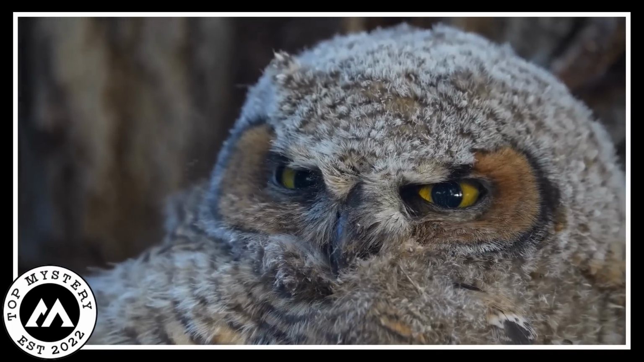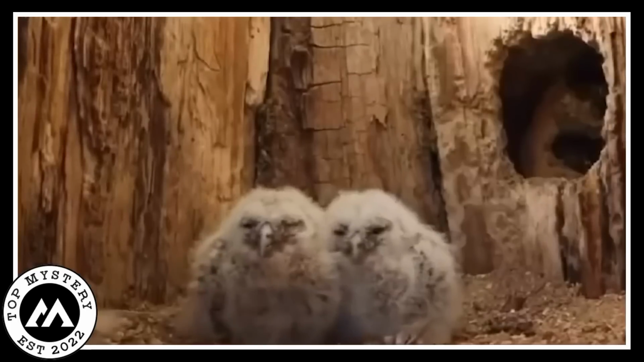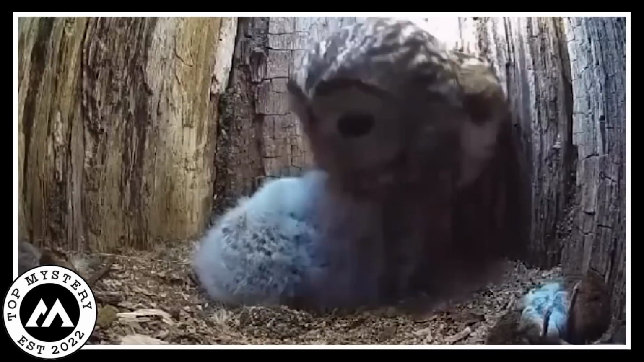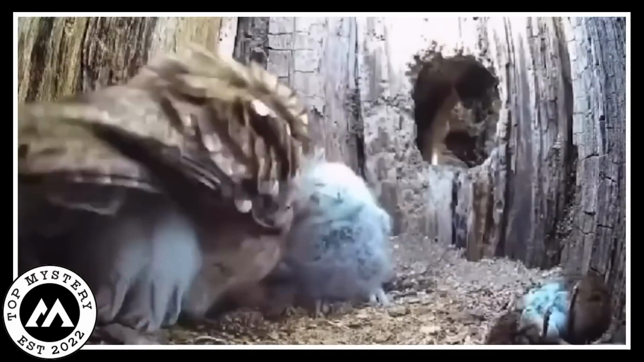One day when the owl was down, kind humans placed 2 saved chicks in her nest. When she returned, she discovered the chicks and a magical thing happened. She accepted them as her own.